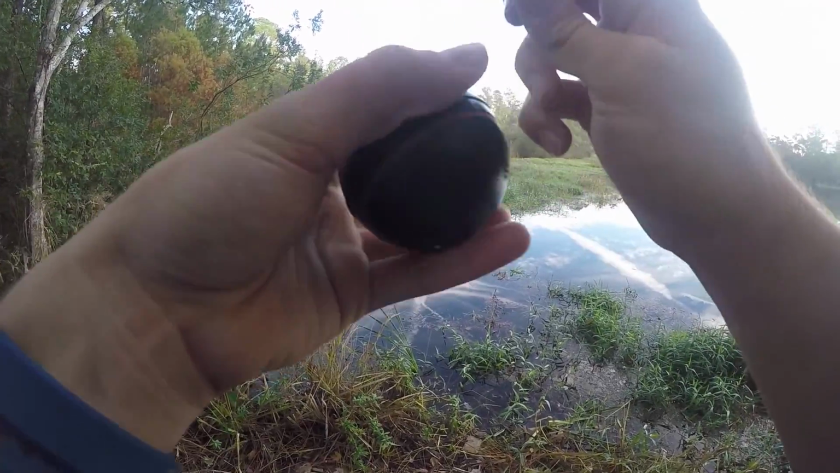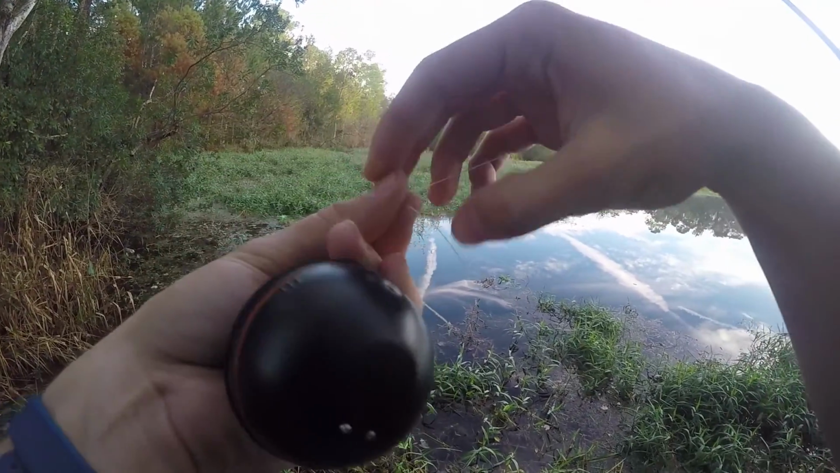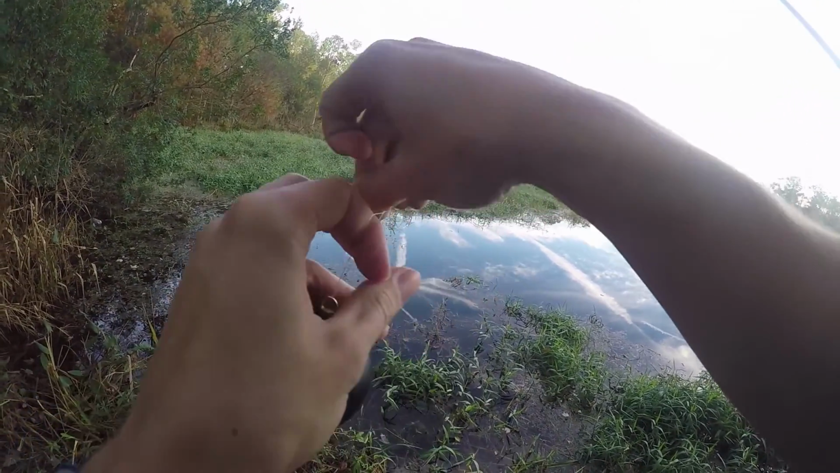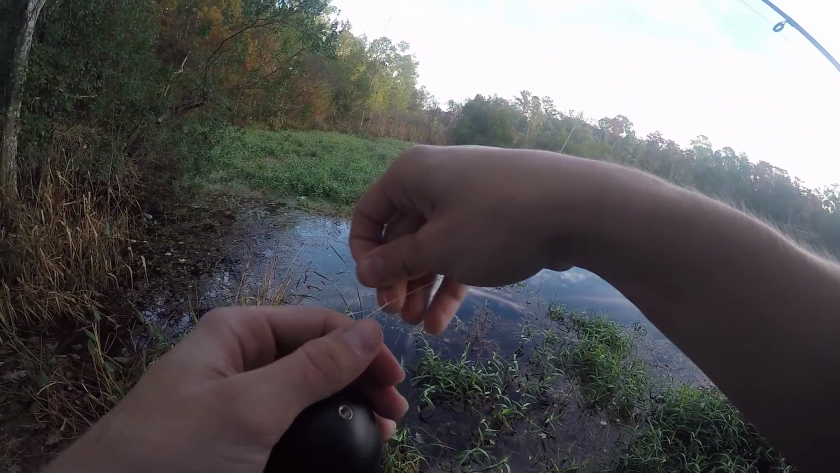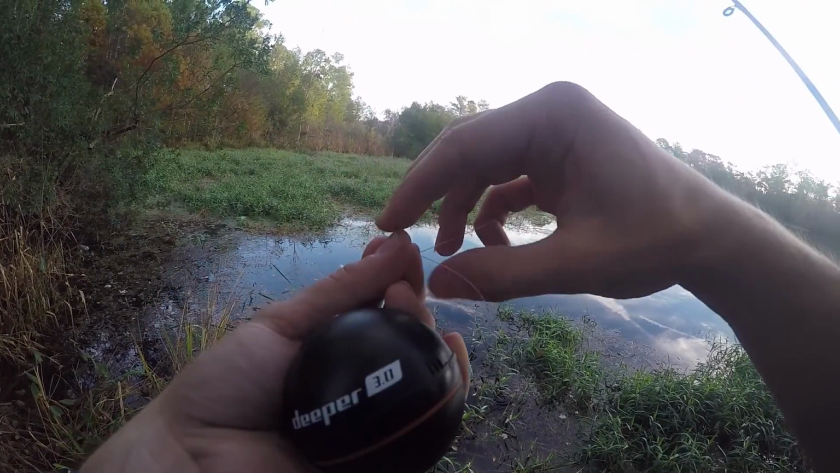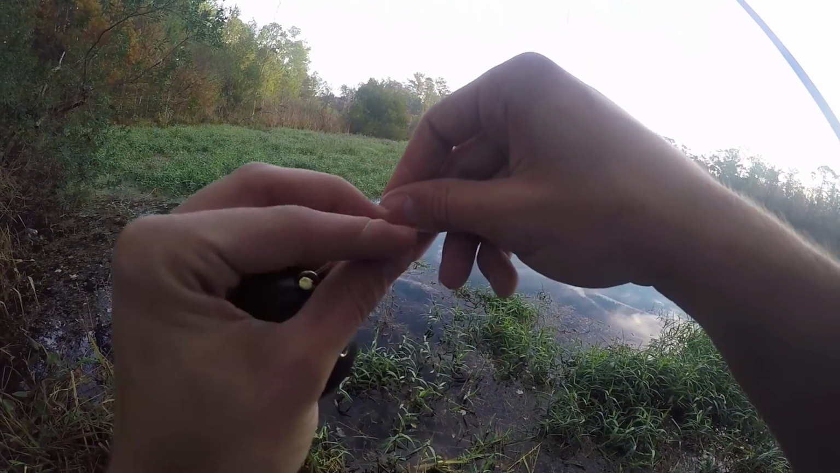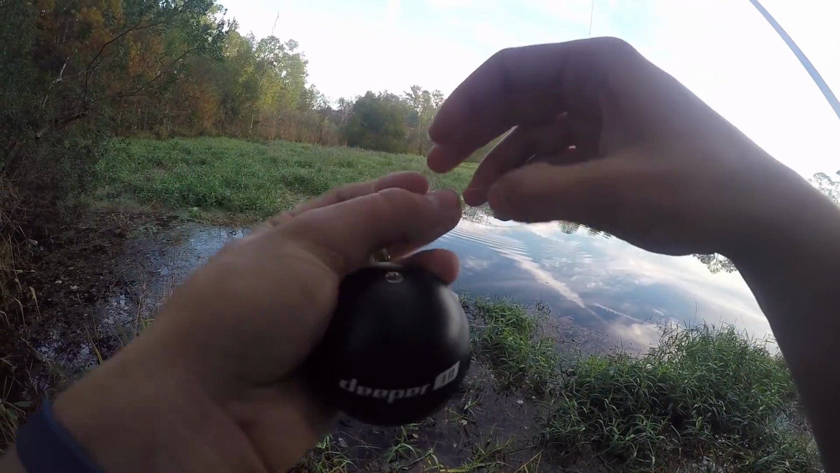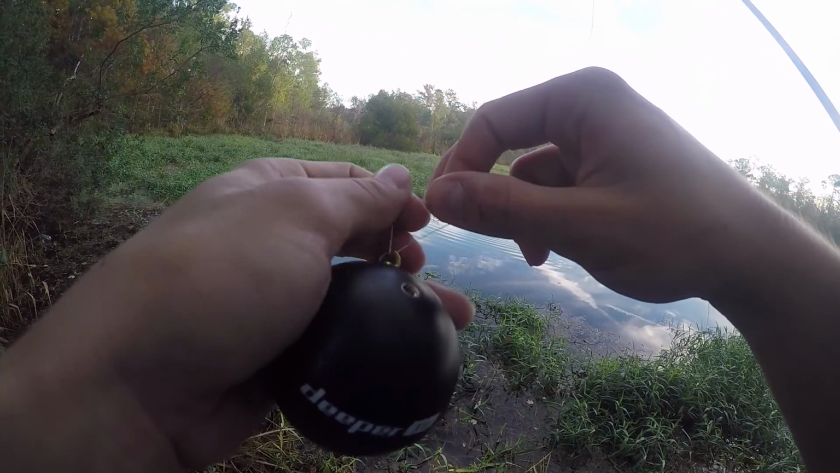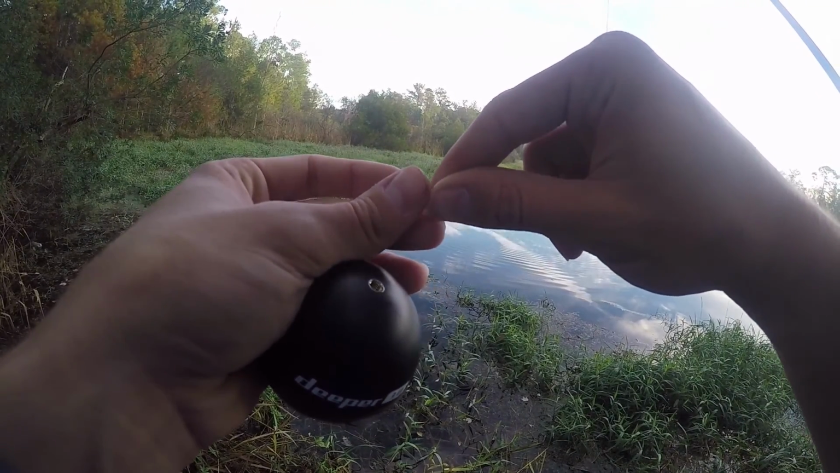Some 20-pound braided line. We're just gonna tie an improved cinch knot here. Now this is the one item that if it does fly out into the water, I will be going in after it. And I really don't want to because I know there's some pretty big things in here. So I really hope it doesn't come to that, but if it does, then I will be going in the water today.